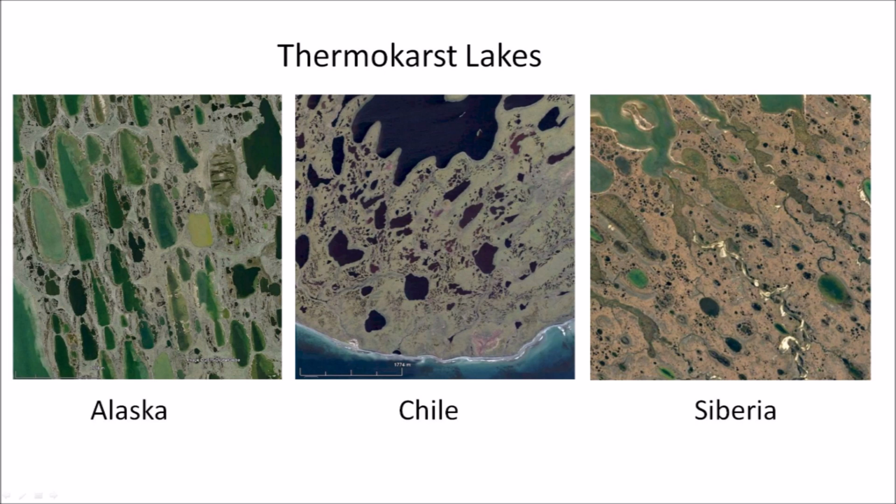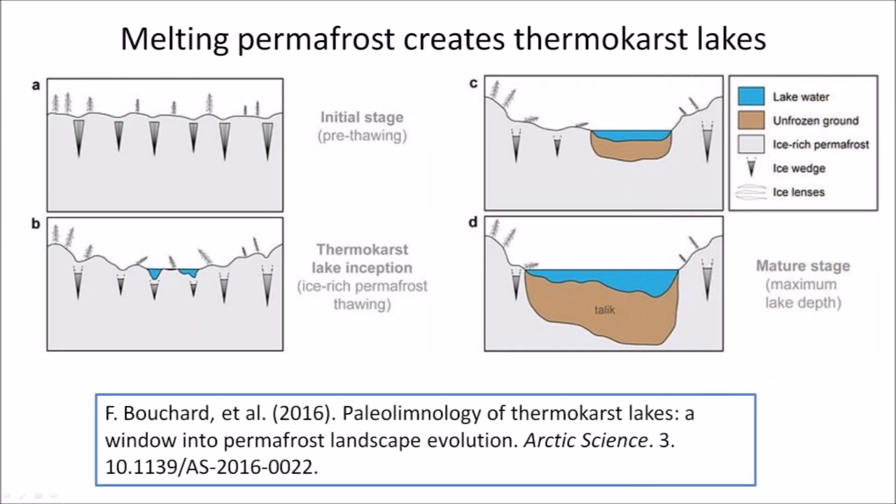The northern parts of Alaska and Siberia have thermokarst lakes, and they are also found in the part of South America that is closest to Antarctica. Thermokarst lakes form when the ice in the permafrost starts to melt.